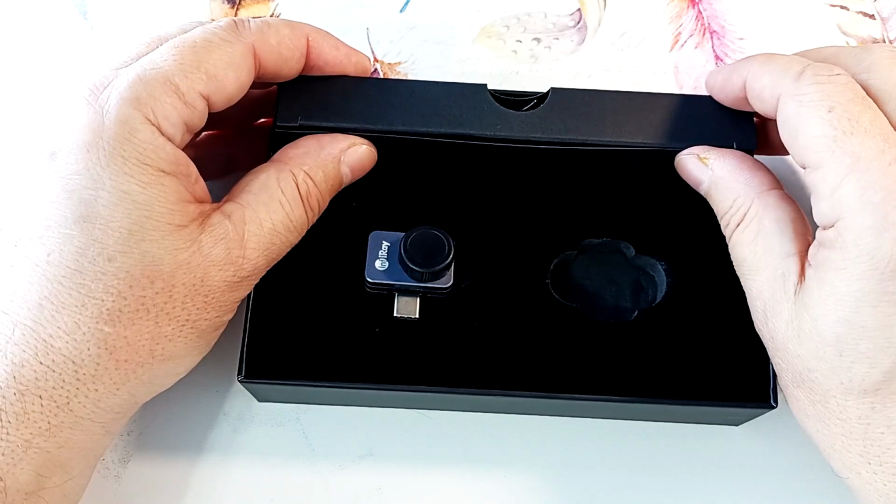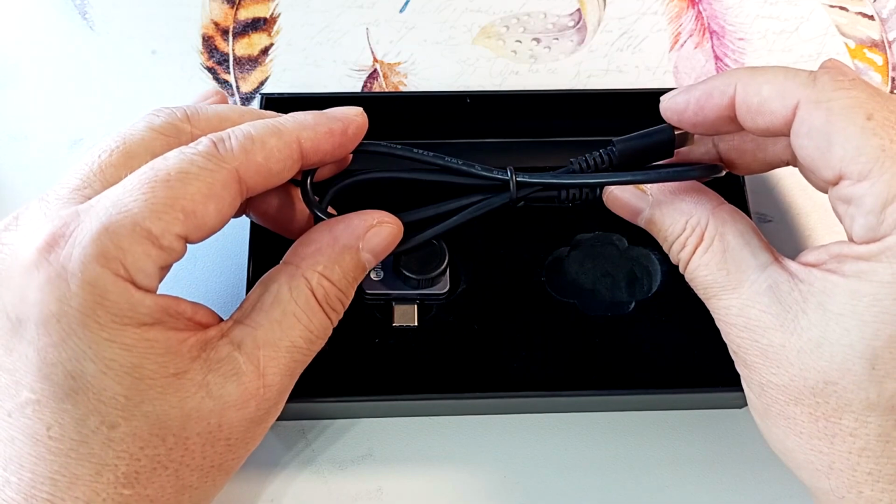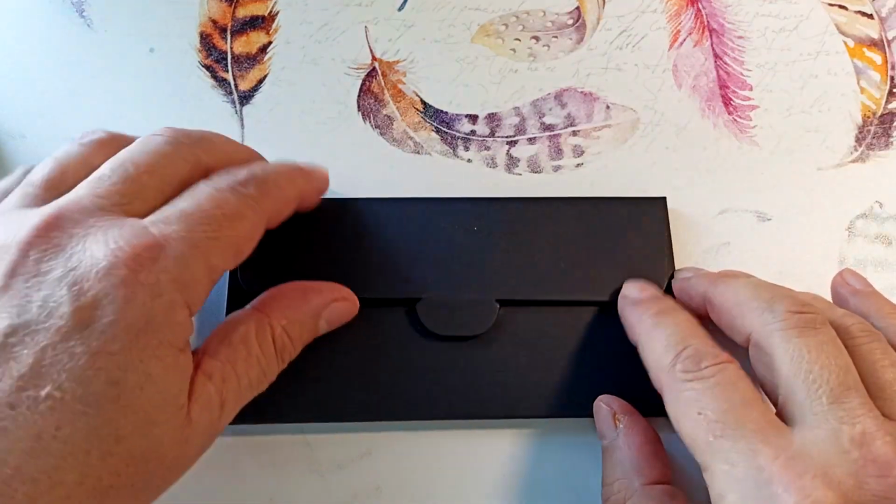There is a Type-C extension cord through which you can connect a thermal imaging camera. Here is the cord itself, half a meter long. It can be used to take measurements in hard-to-reach places. Let's see what's in the envelope.